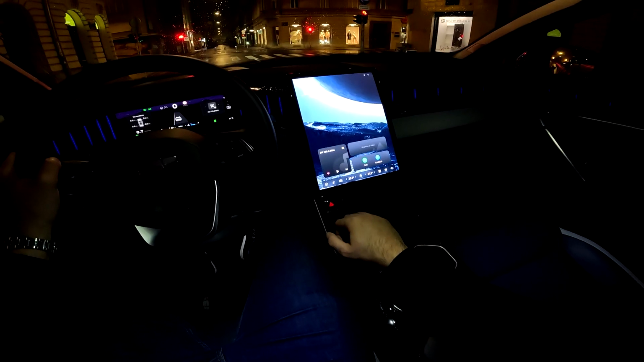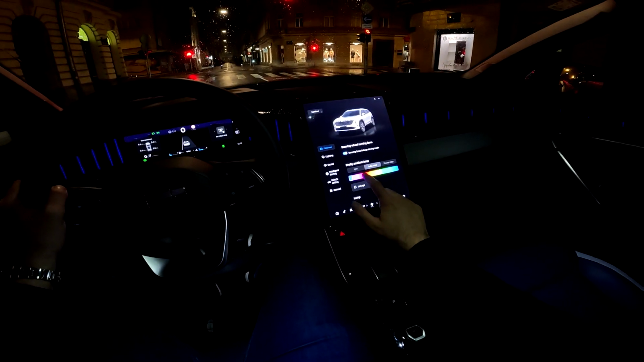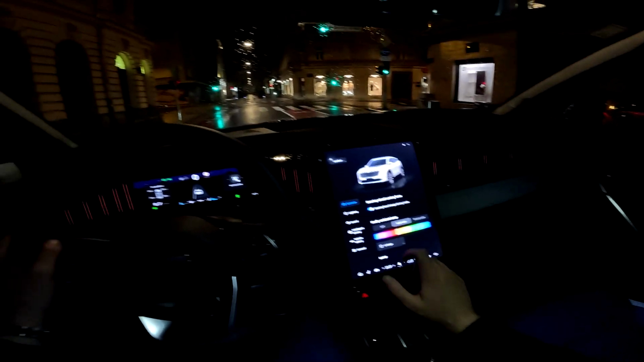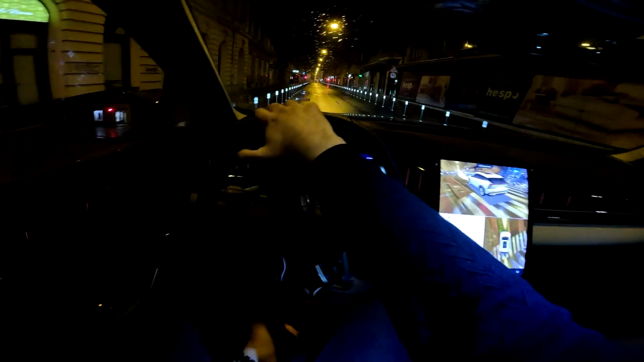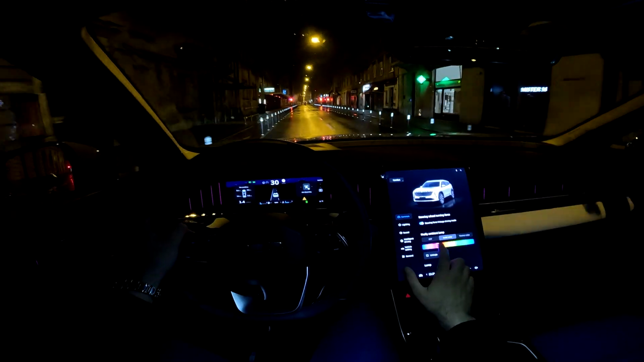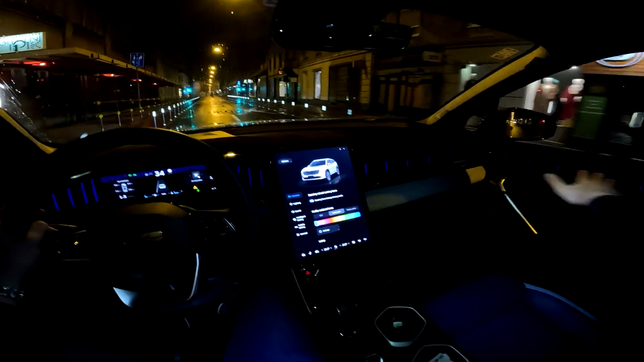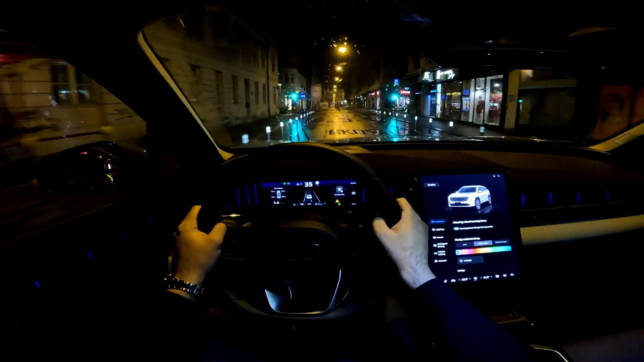So if we go here to the car settings. Here it's where you can change the color of the ambient lights. Not sure how much the camera is catching it, but I will do a separate video of the car during the night, so there you will be able to see all the details. But yeah, definitely a nice touch, those ambient lights that go here from one side all the way to another.